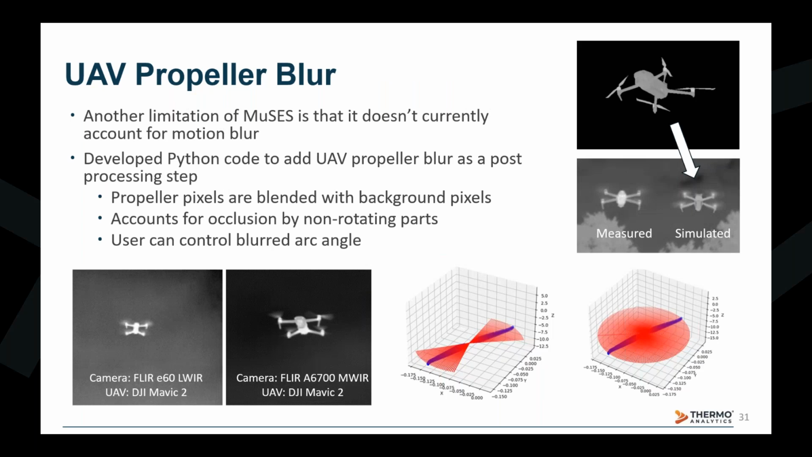Another post-processing step that we apply to composite images that sets our data set apart from others is our ability to create artificial rotor blur. MuSES is limited to producing renderings of only stationary objects, and it is not able to account for the effects that shutter speed has on an image. In reality, the propeller blades of a drone are moving at a fast enough rate that a typical camera shutter would be open for a fraction of, if not an entire rotational period of the blades.